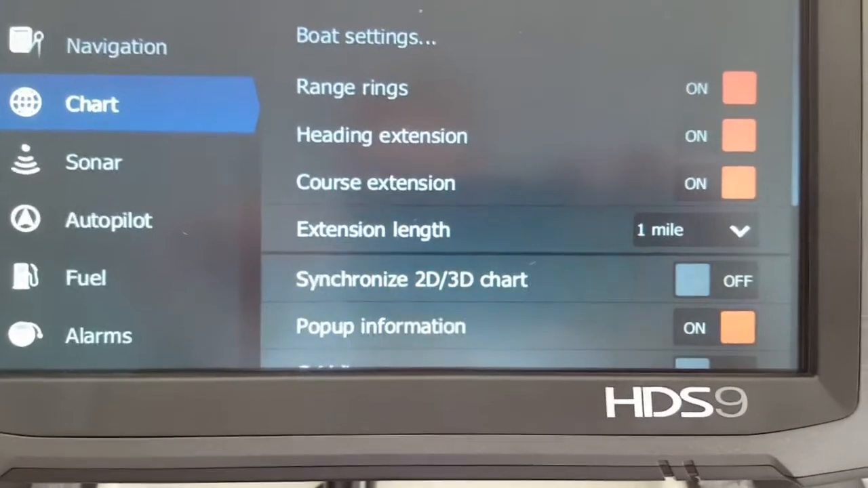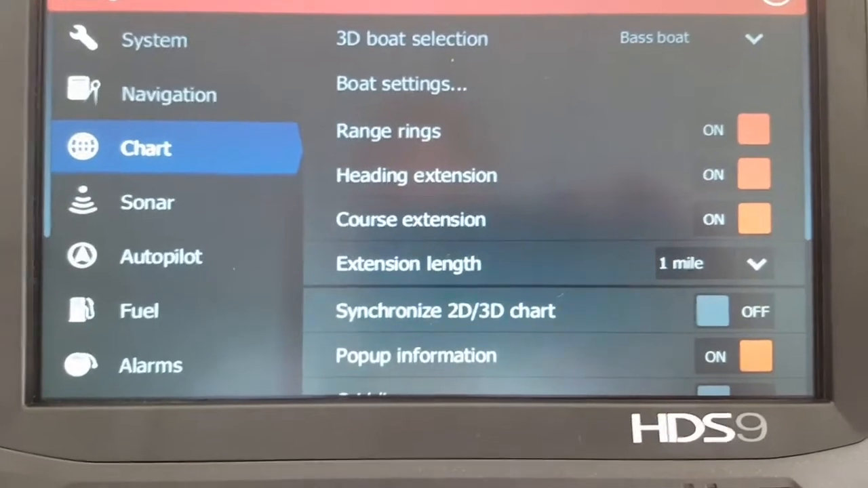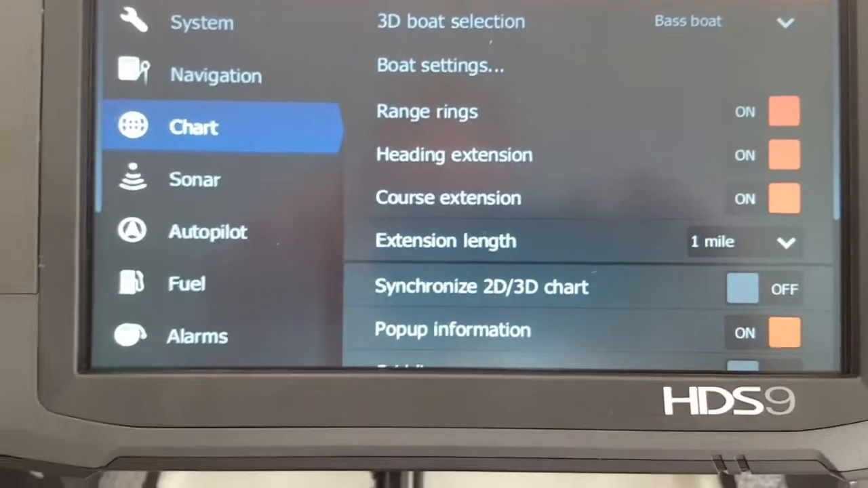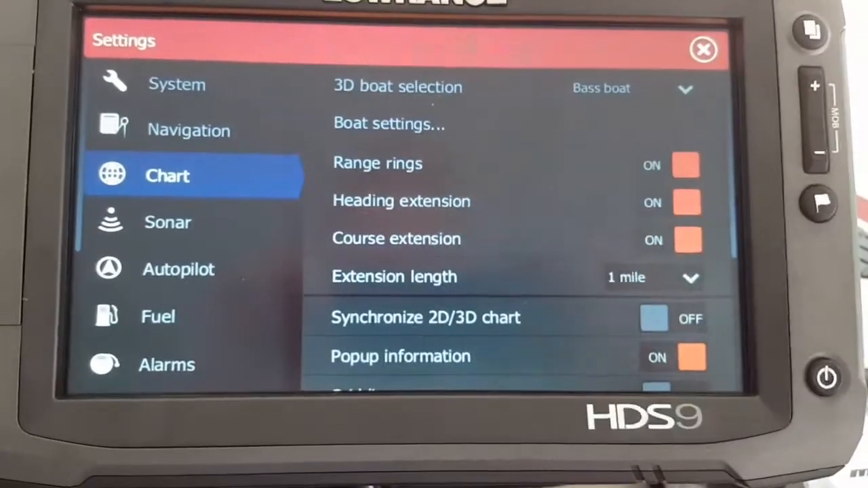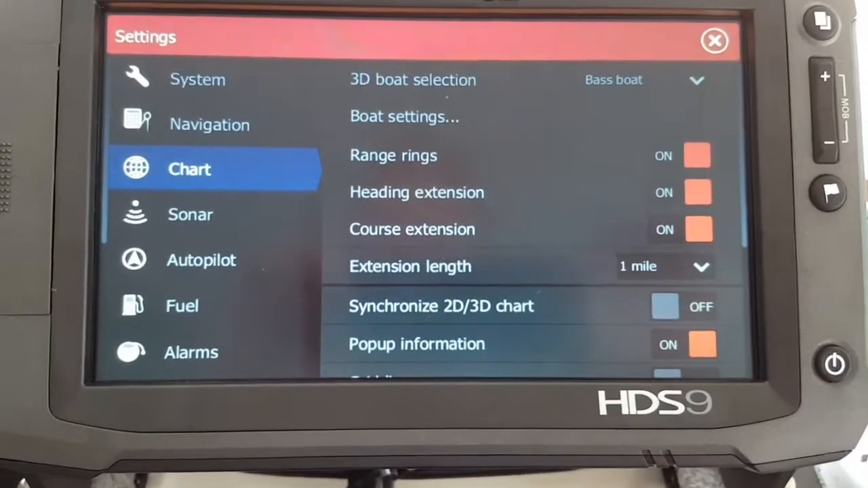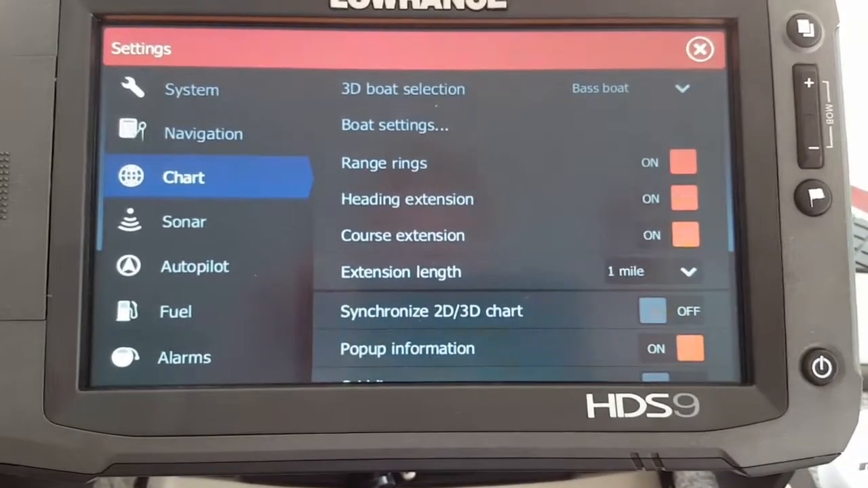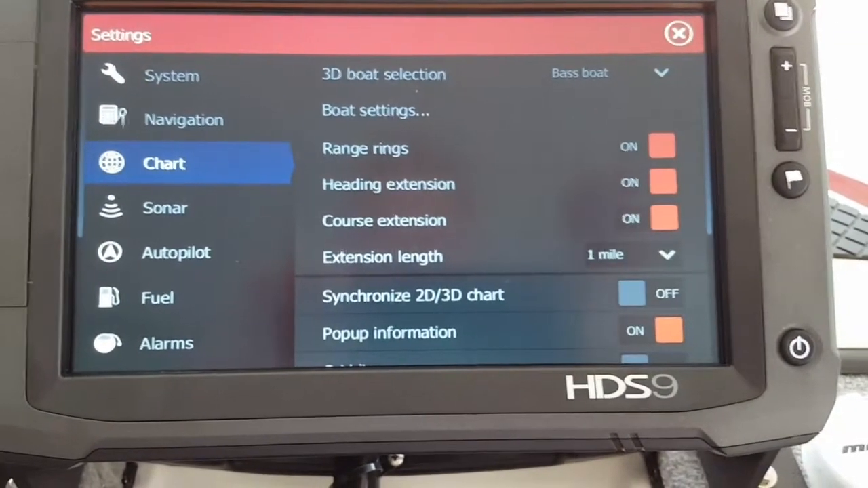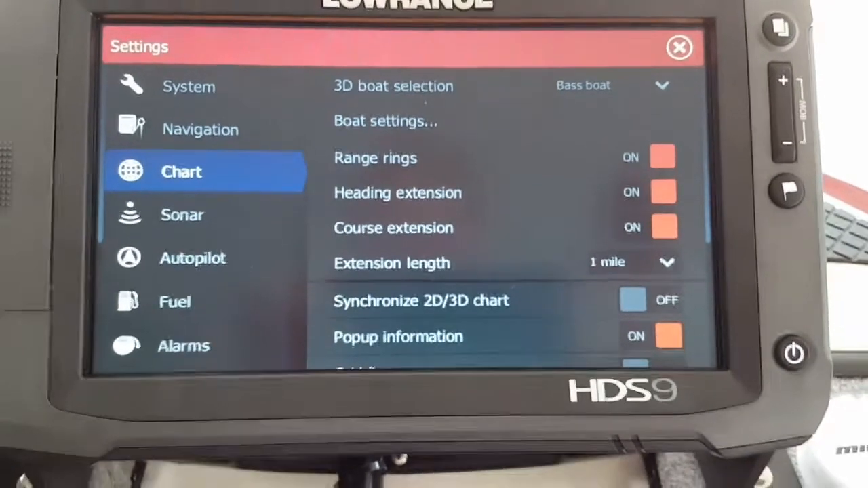I've got heading extension pressed so that it tells me which direction the bow of the boat's going. I've got course extension checked. The reason why is because I distinguish between heading extension and course extension, and that way I can go into settings and plus or minus those settings and make those more accurate. It just tells me how much on my course I'm going when I'm traveling down the lake, or my point one, how accurate it is. So that's why I've got that set.